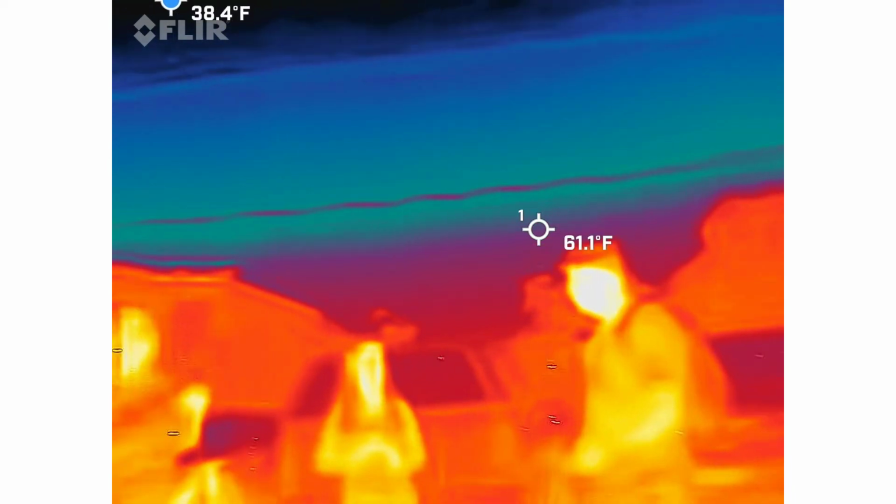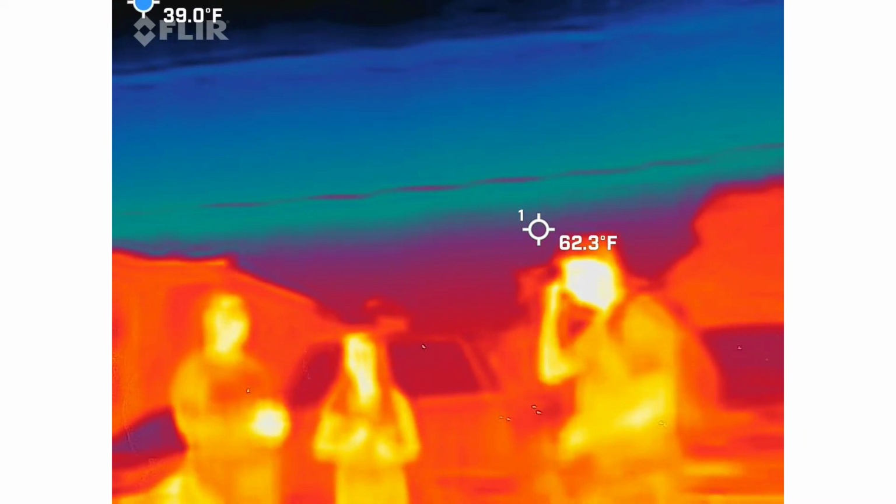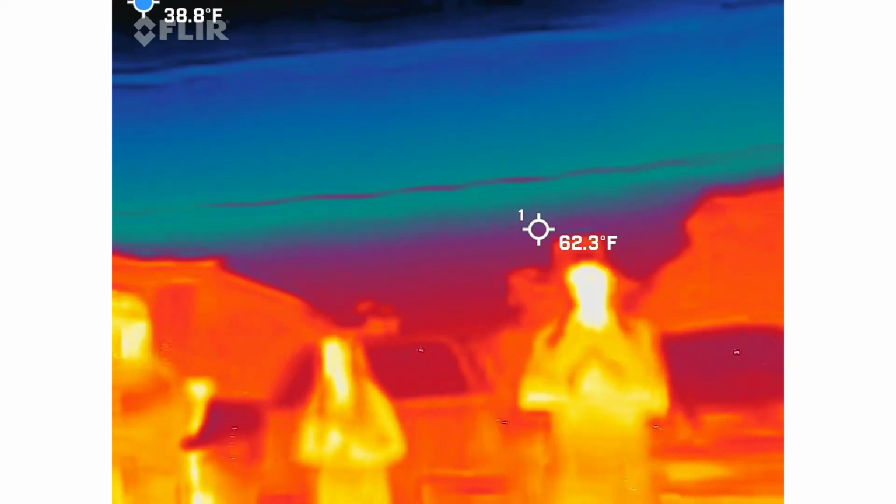Anybody else have a spirit box? No, that's an EMF detector. Yeah, you won't get answers out of that. Okay, taking pictures. Yes. Taking pictures and giving me colors.